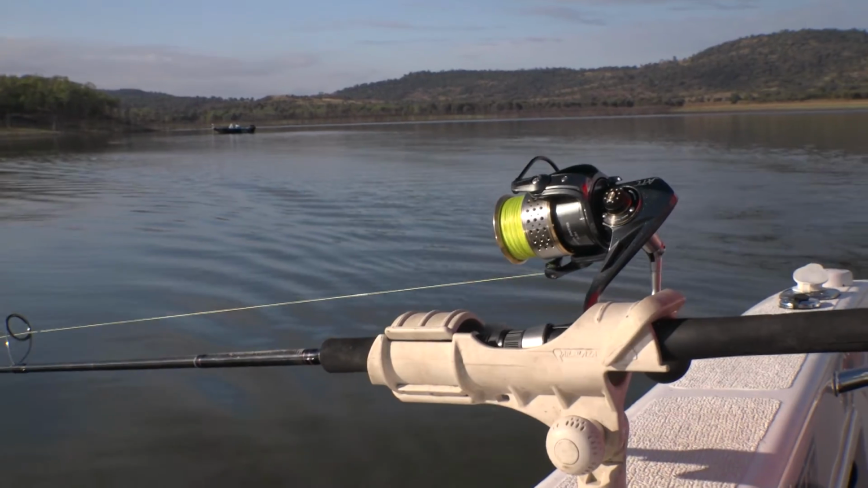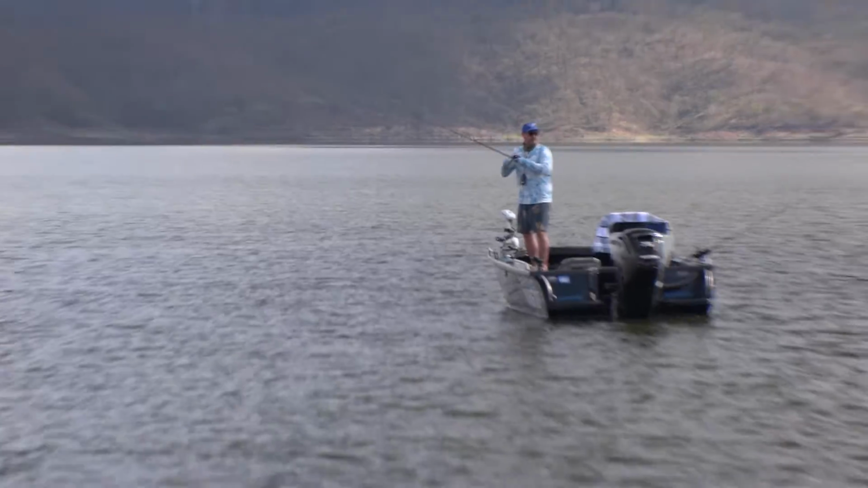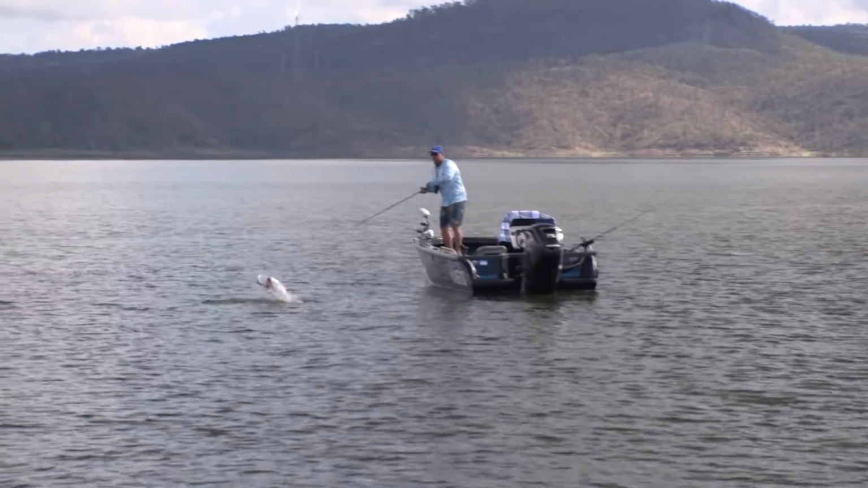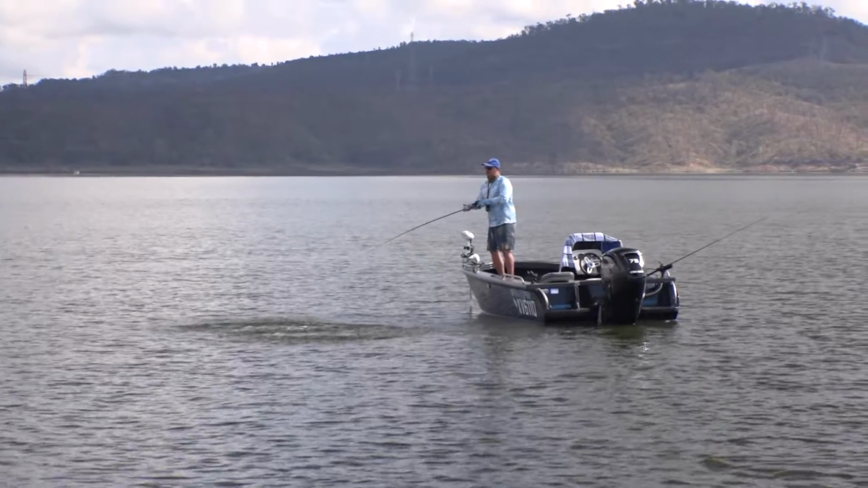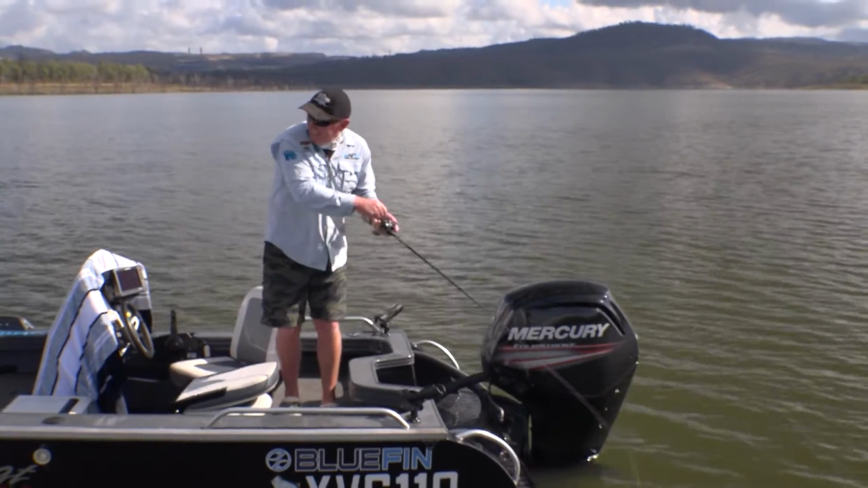So after all the hours trying, we started to crack a pattern with the slow trolled soft plastics. And after Jason shared this information with a fellow angler, it wasn't long before he too was in the action. So sometimes you've got to help a mate out.